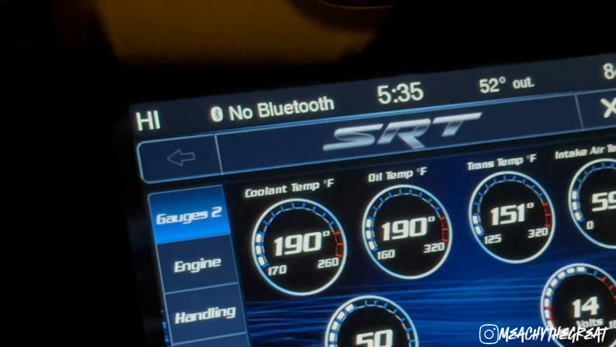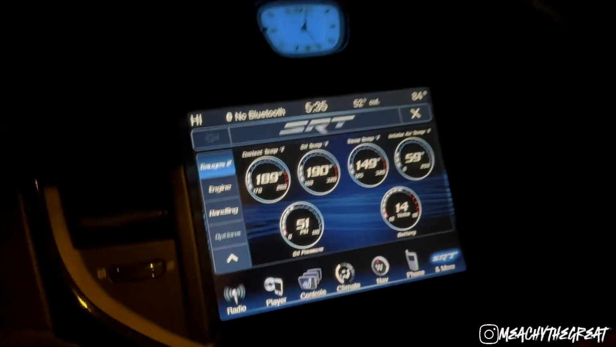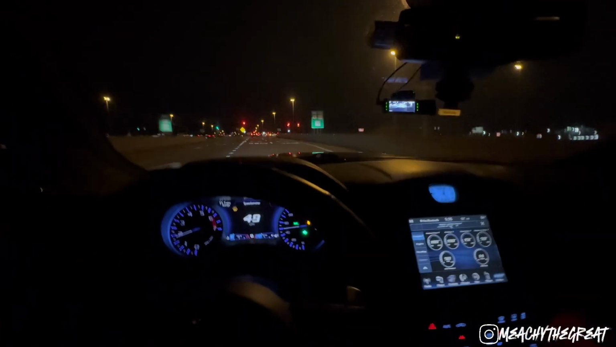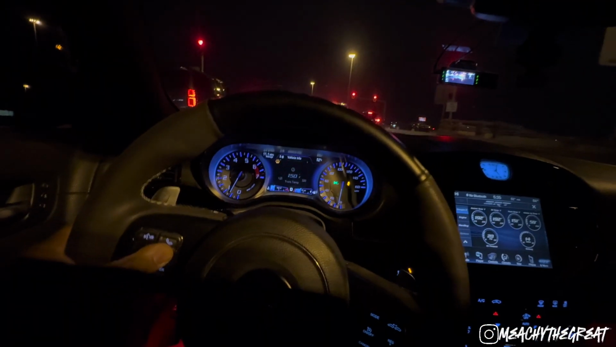Temps, bro. Look at that temp. And yes, I am driving the car in all-wheel drive.